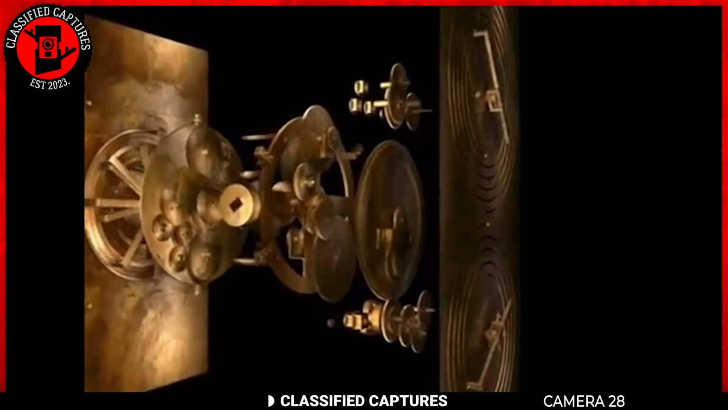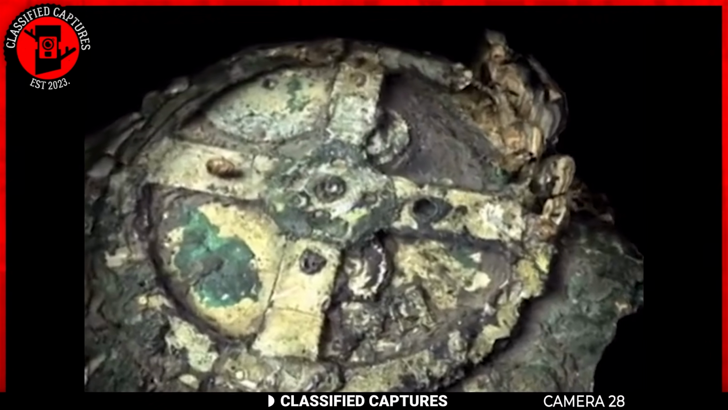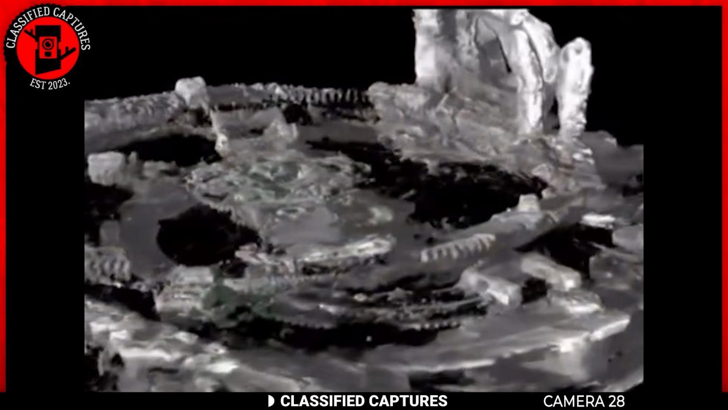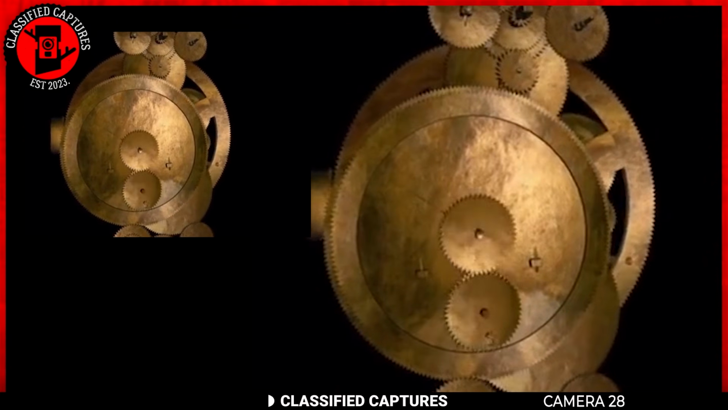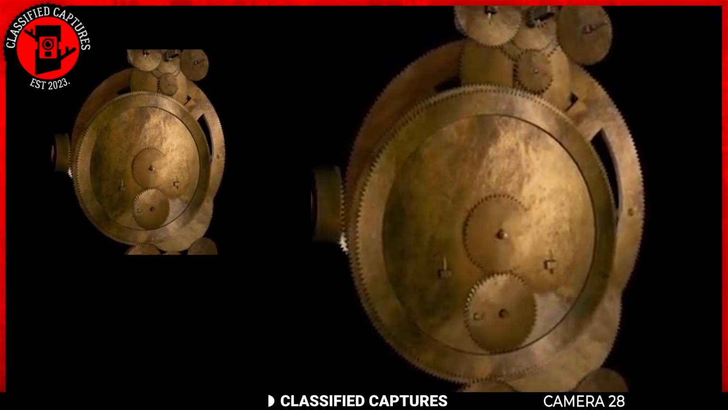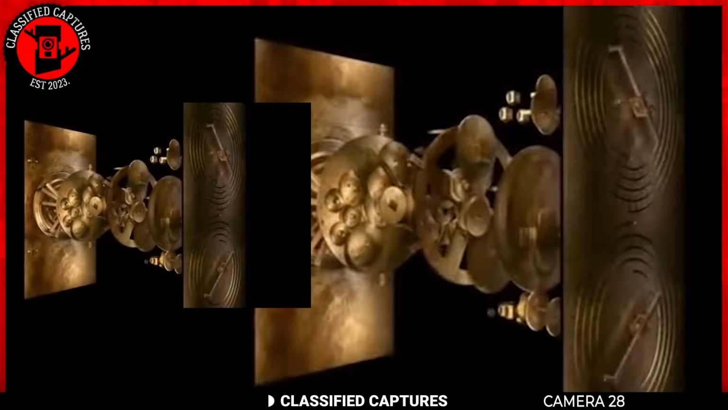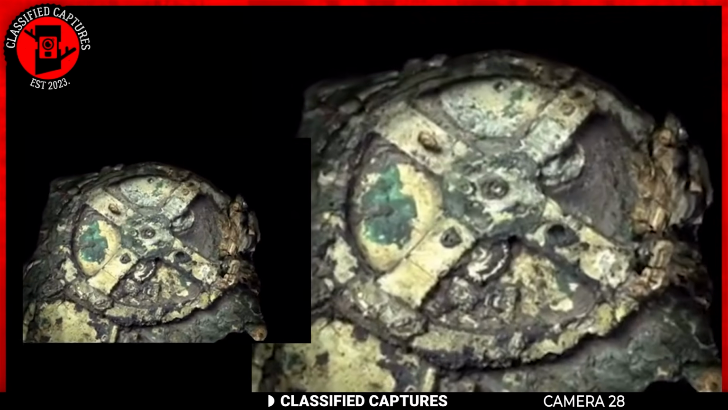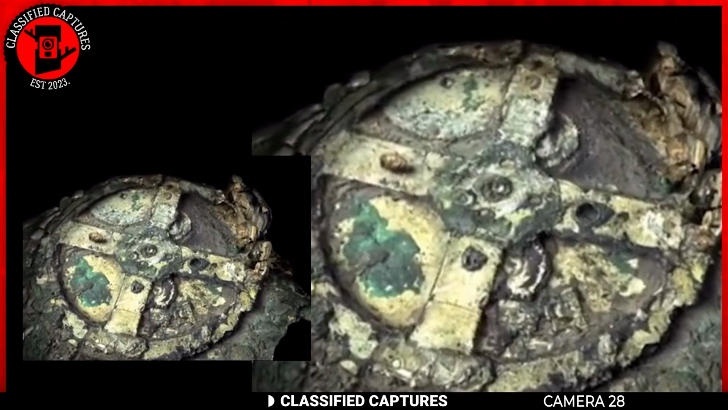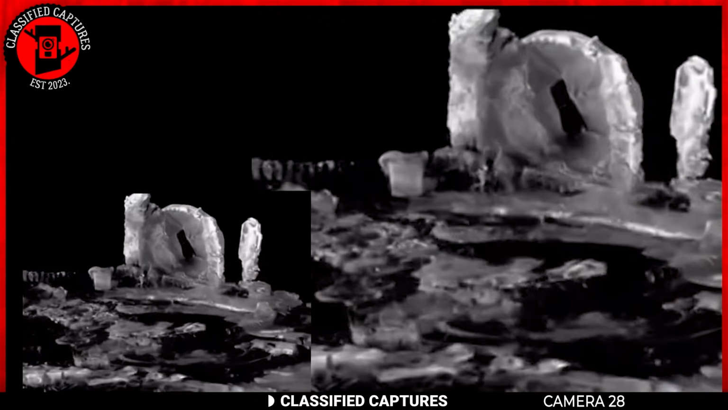This 2,000-year-old device was a complex system of gears and wheels used to calculate the cycles of the cosmos. It's often considered the world's first analog computer, capable of predicting astronomical positions and eclipses with remarkable precision. The existence of the Antikythera mechanism raises some fascinating questions about the technological capabilities of ancient civilizations. We often hear about conspiracies suggesting that humanity once reached a peak of technological advancement before experiencing a catastrophic event, a great reset that thrust us back into the Stone Age. Could this ancient computer be proof that such advanced knowledge existed long before we ever imagined?